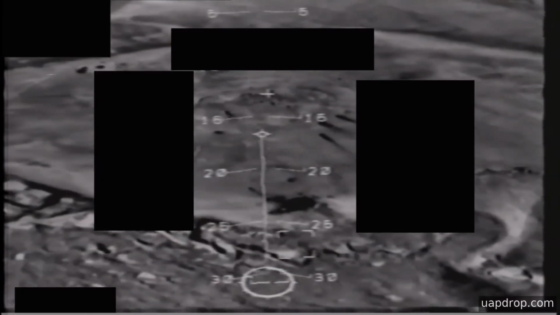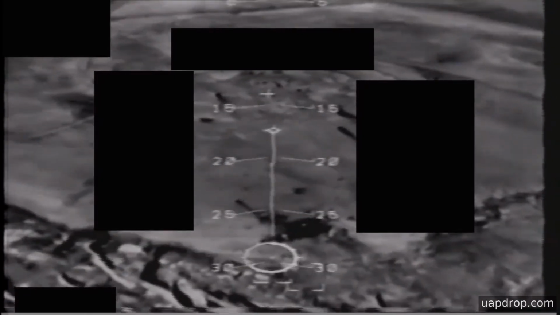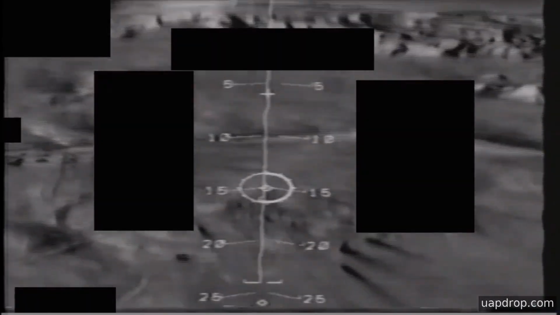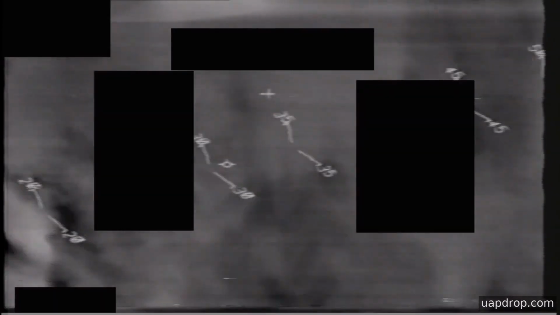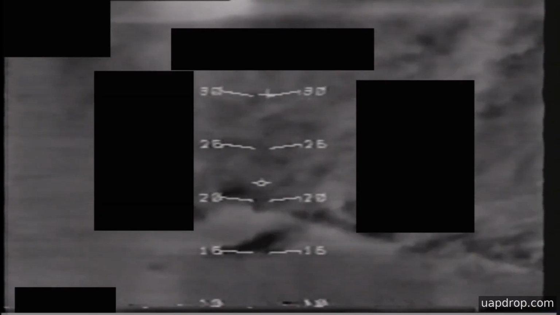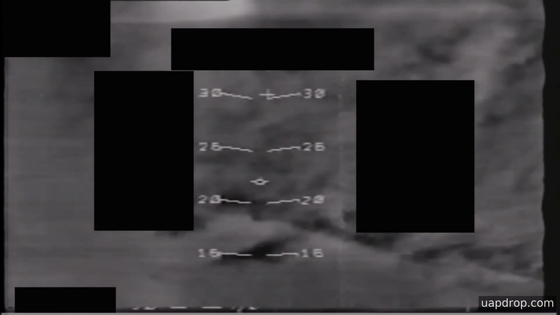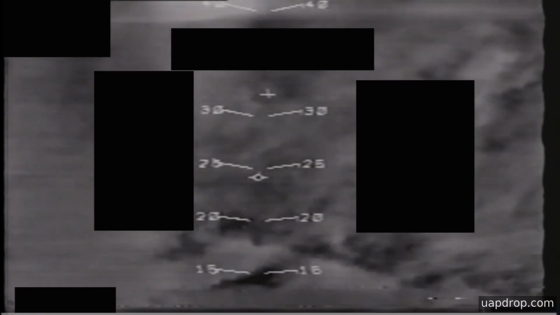This is infrared footage recorded in 1996 over the western United States, likely captured by an infrared sensor aboard a United States military platform. The clip was transferred to the United States Navy UAP Task Force and later moved to AARO in 2022 as part of the Pursue release program, and the Department of War made the file public in July 2026.